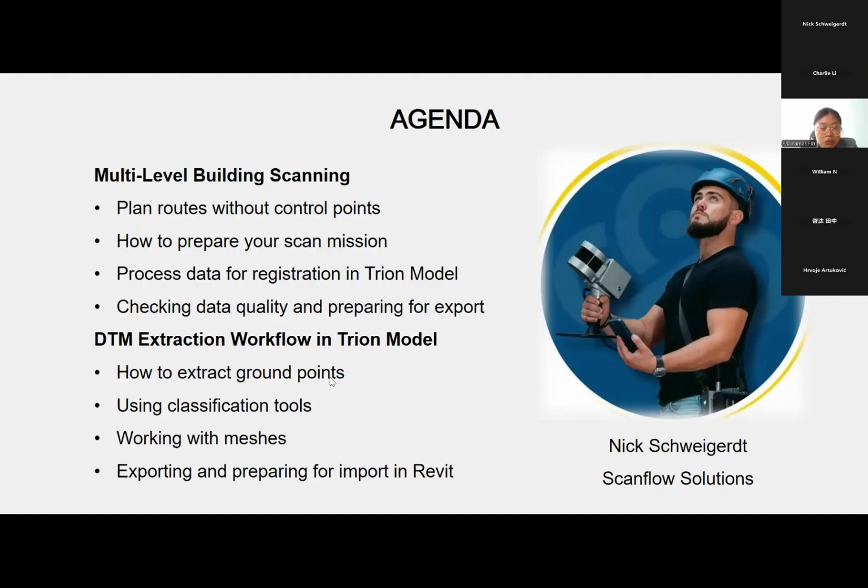After that, he will show how to do the DTM extraction in the Trion Model software. So now let's dive into the whole workflow with Nick. Nick, I will give you the floor.